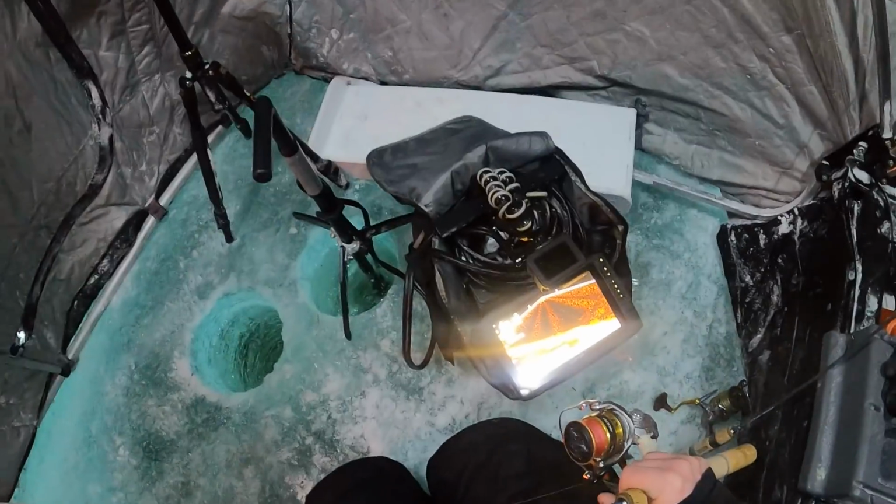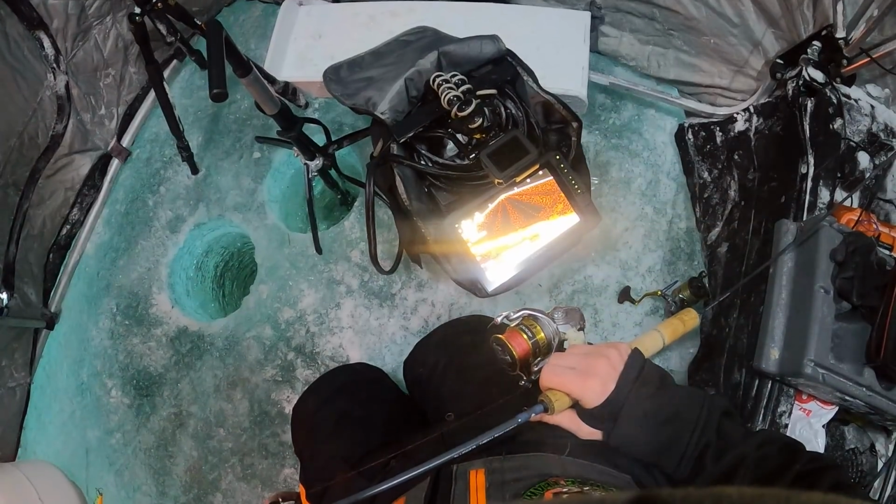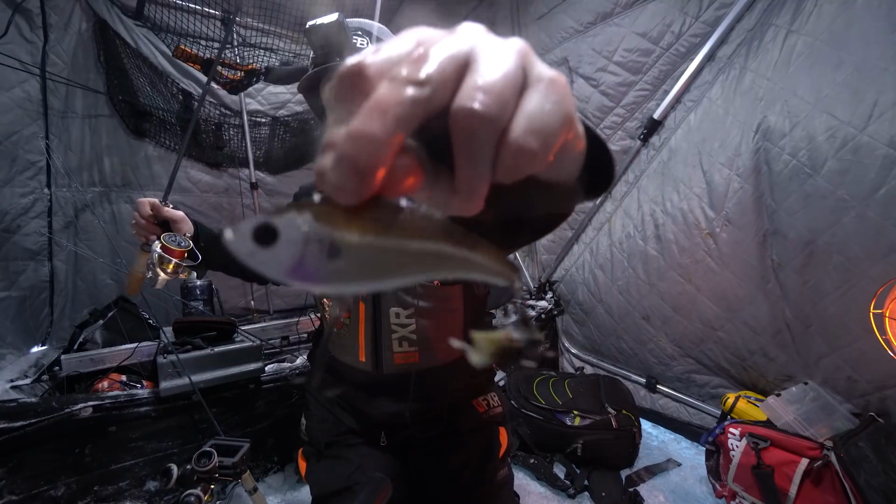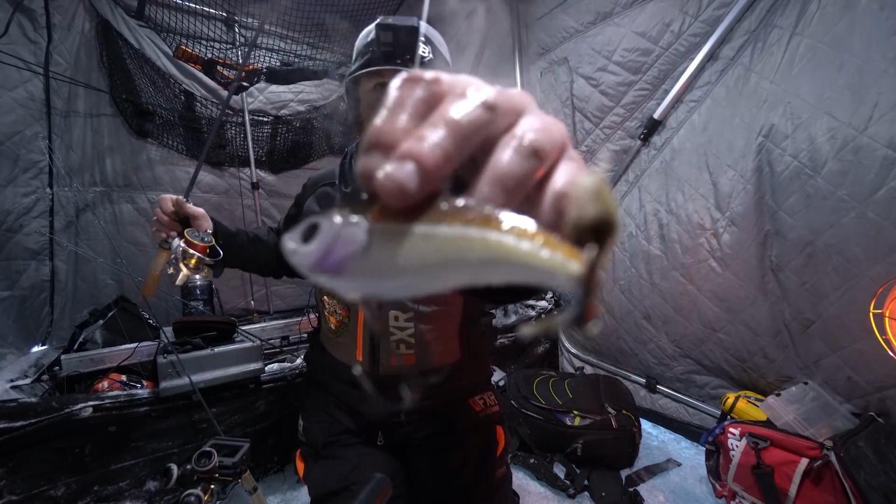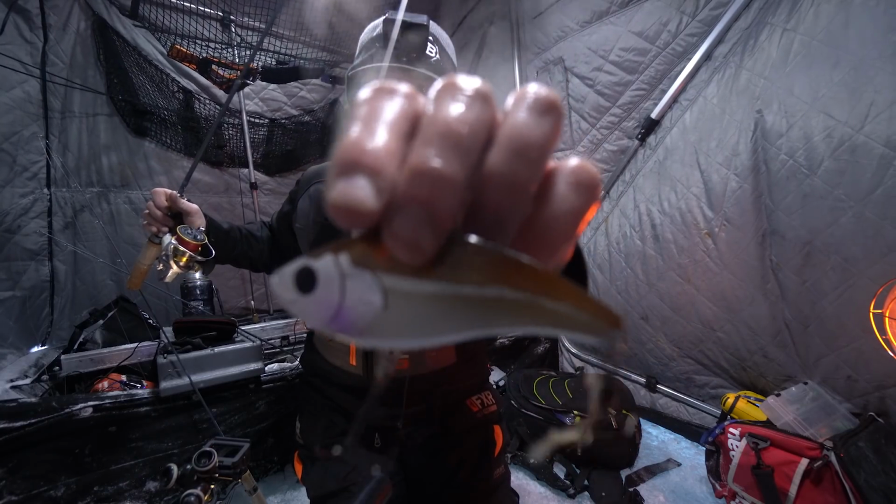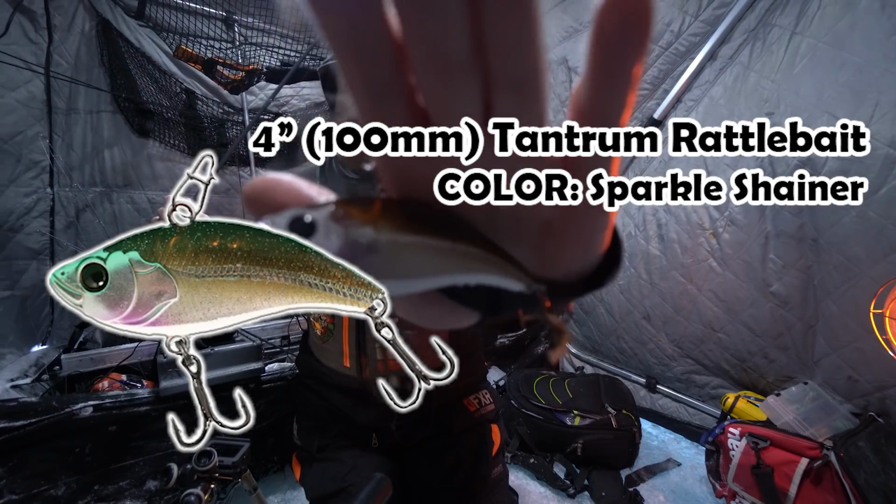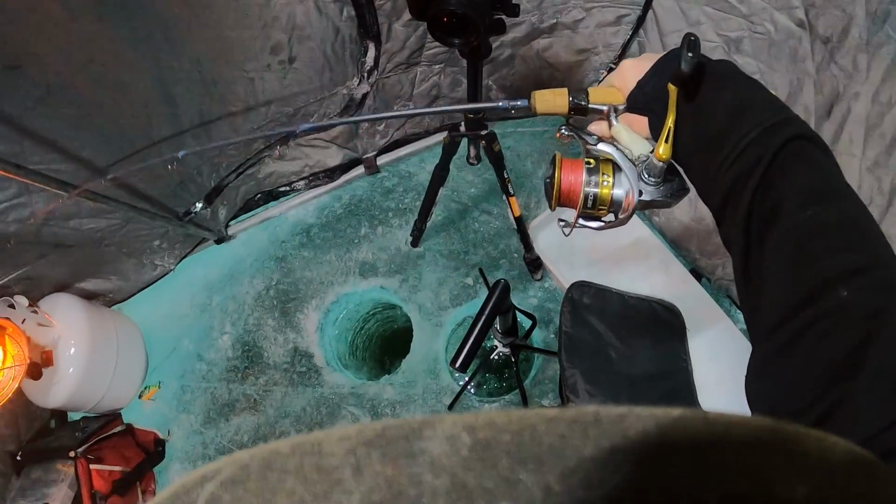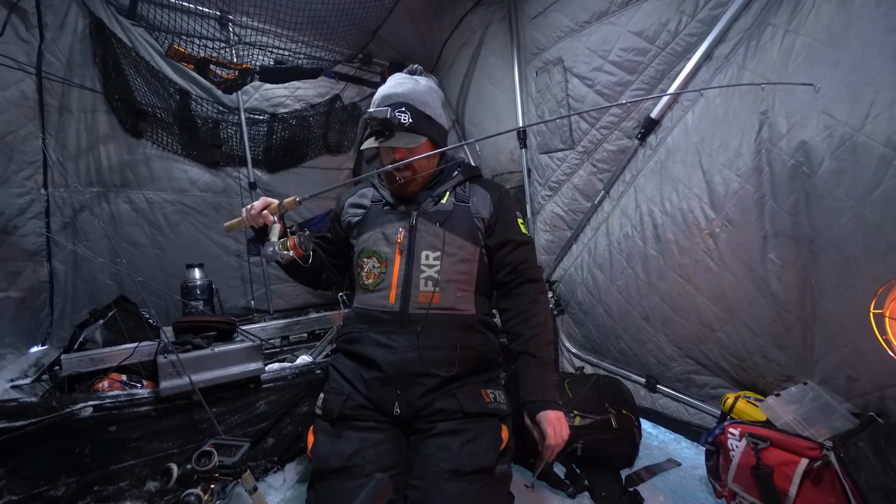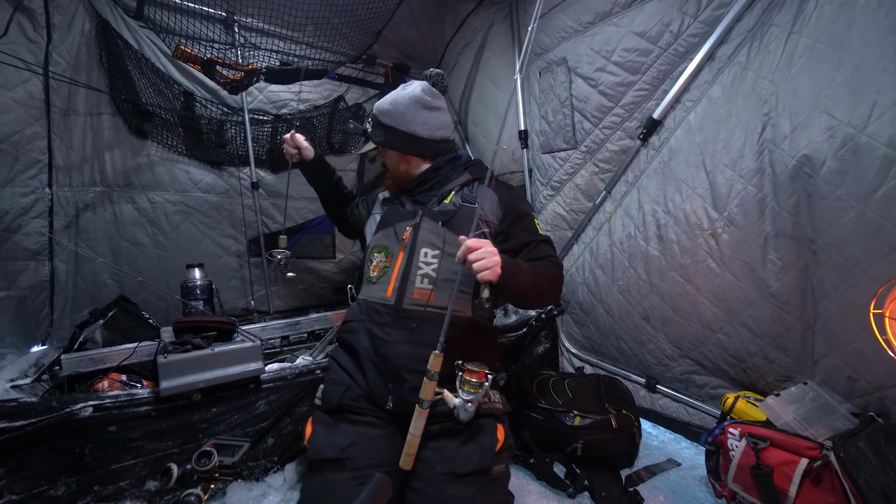So for any of you who know me and have seen videos that I have created in the past, you're going to know exactly which rod and which lure I'm going to be starting out with. First up, our big boy 100mm Tantrum in a new color by Frostbite. Once again, the name is eluding me. I will edit the name of the color into this video. And of course, for the rod, camera won't focus, but 46 extra heavy Slugger. And we've got other things that we're going to mess around with, but for now, this is what we'll do.